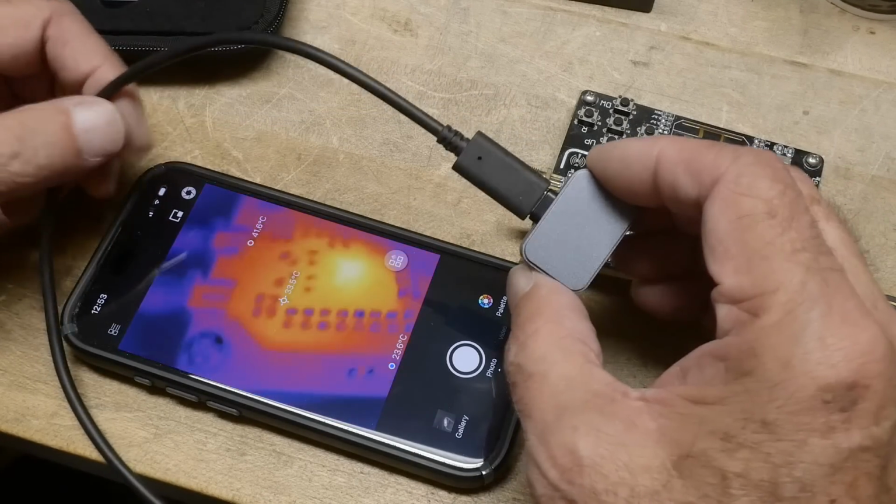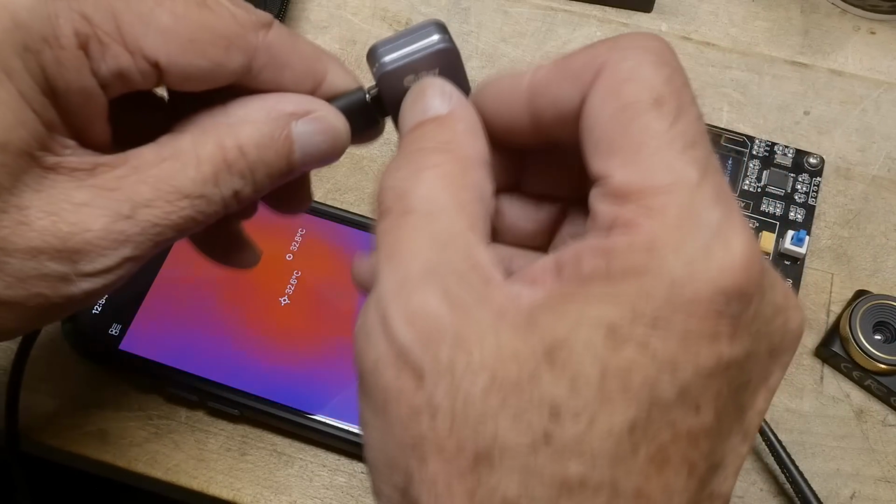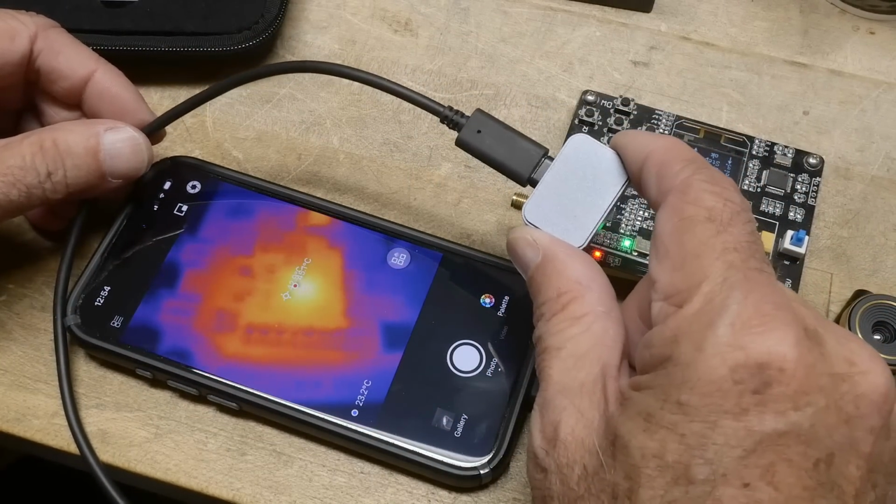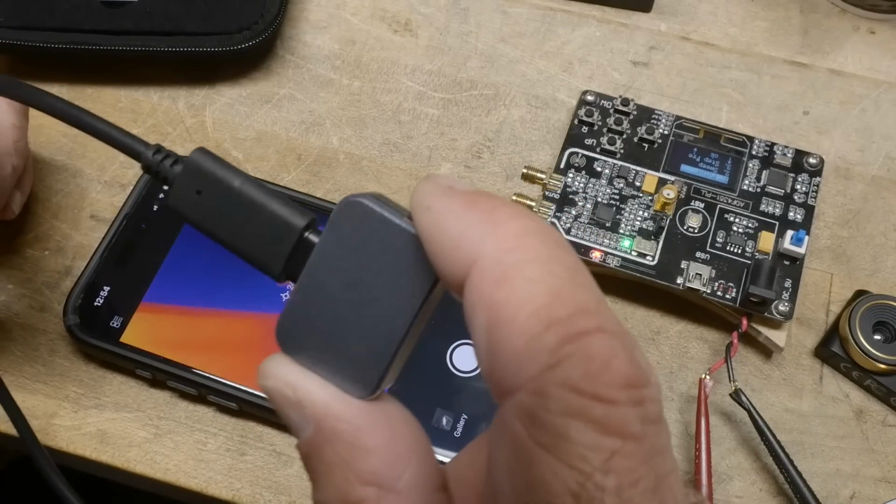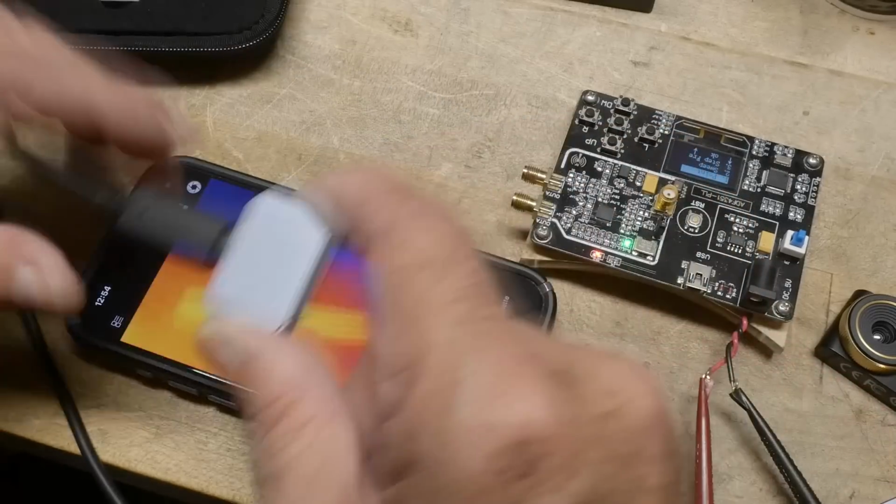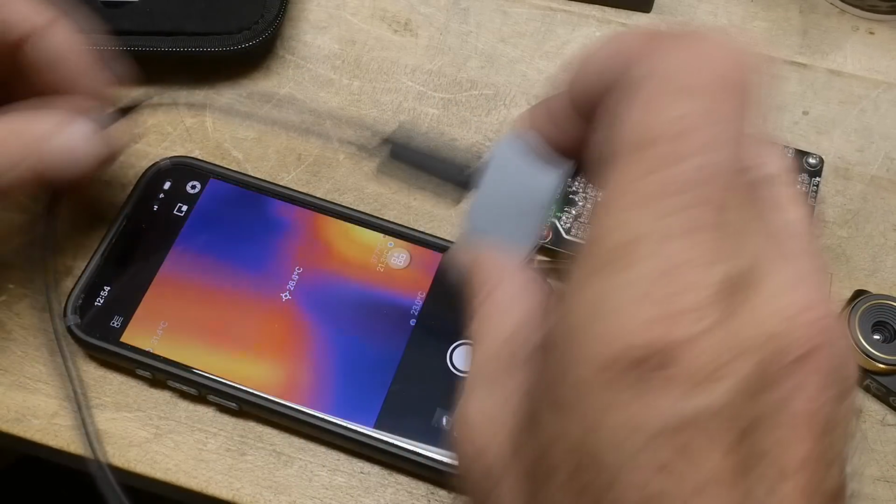Maybe not quite the resolution as the other ones, but it's awfully darn good. Let me pull off the macro lens so you get some idea. It's going to be blurry here, but if I back out, then it starts to work. So at about 5 inches away, it's in focus. But this one comes, like I said, with a little clip-on macro lens.